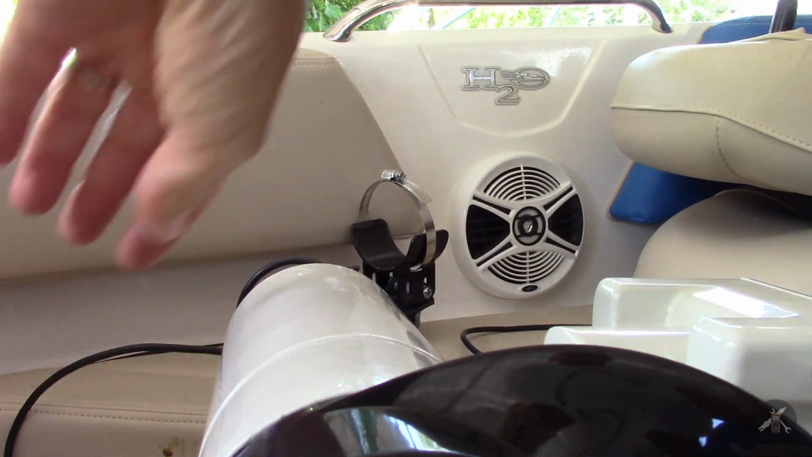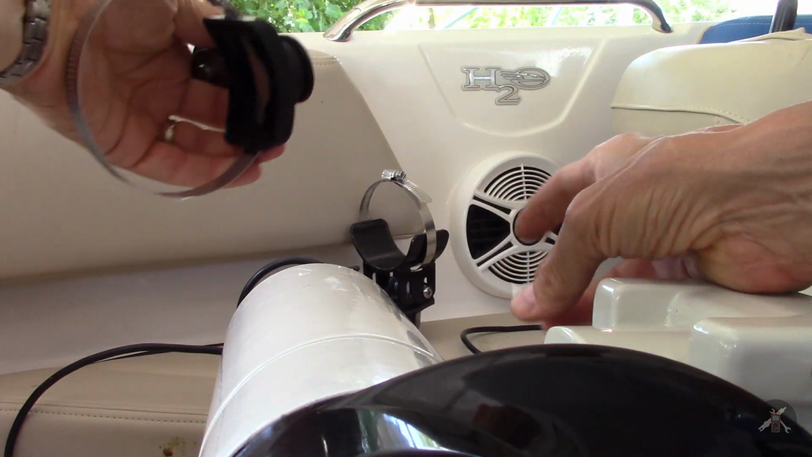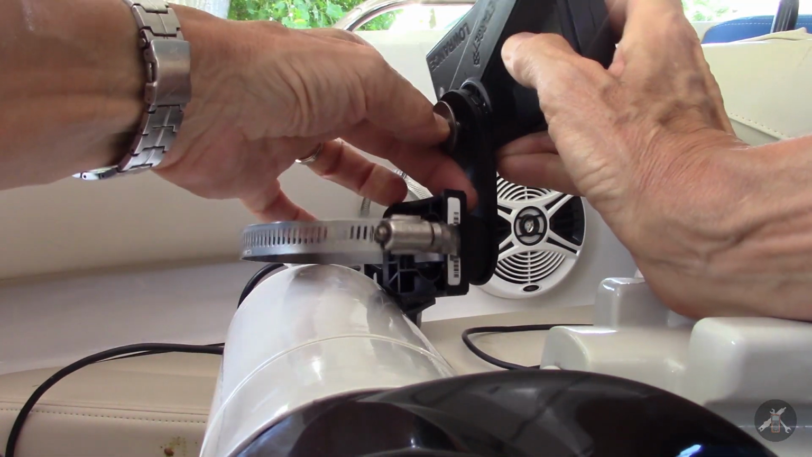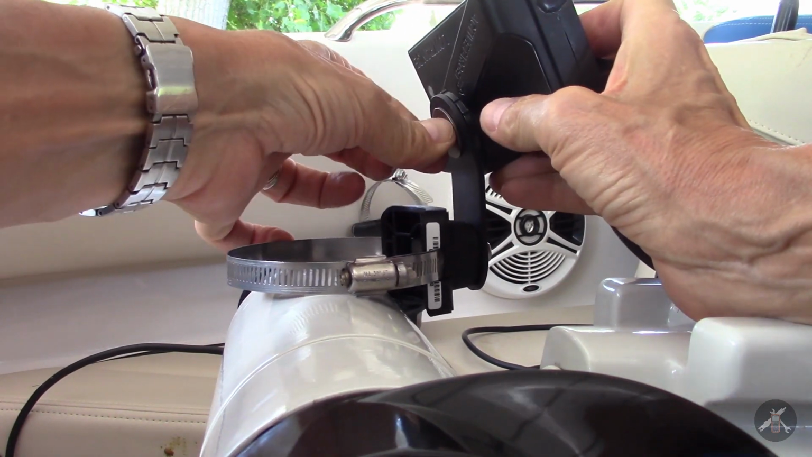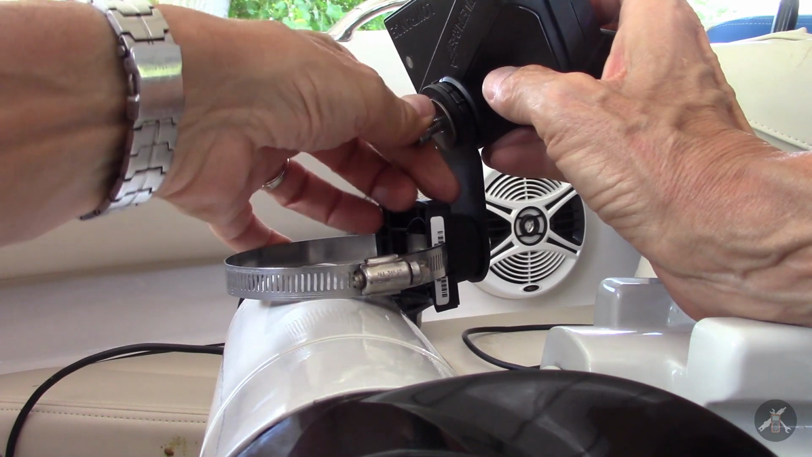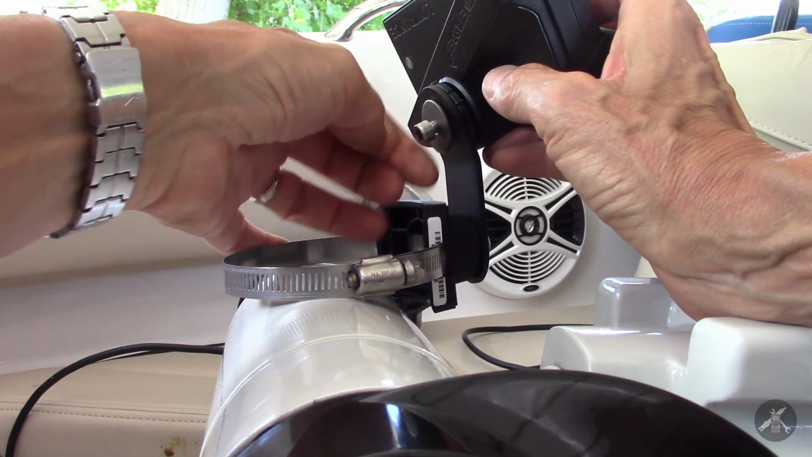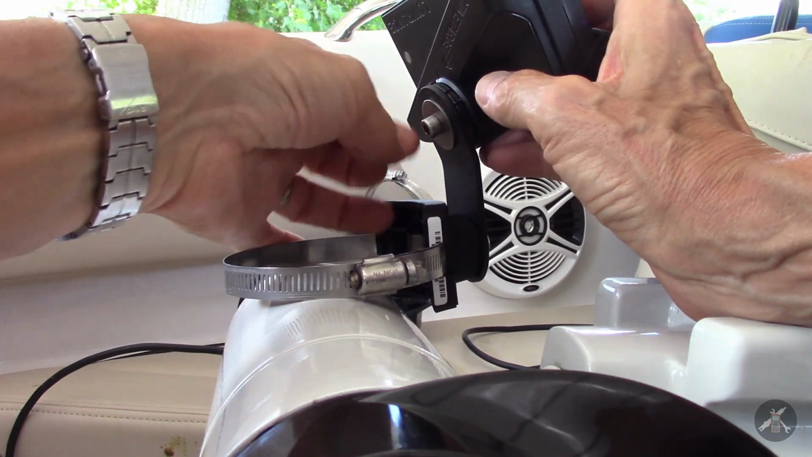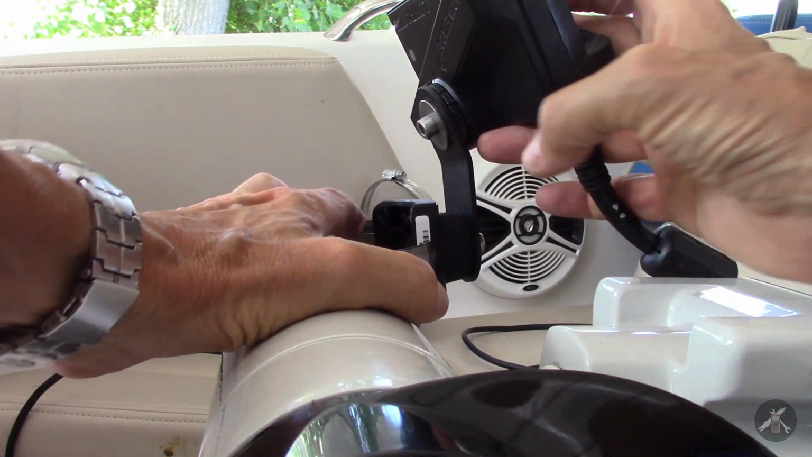But, so let's back this guy out of here for the moment. Trying to be careful not to tear the paint up. Clamp kind of wants to dig in. So we'll tighten that up.